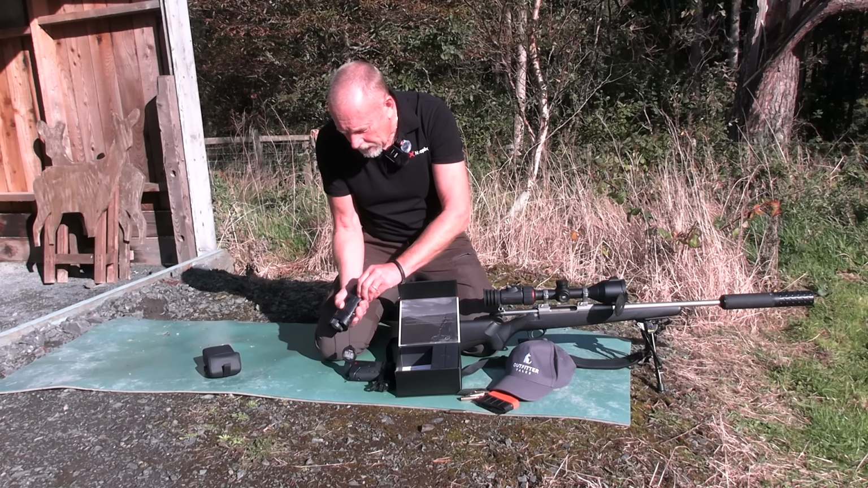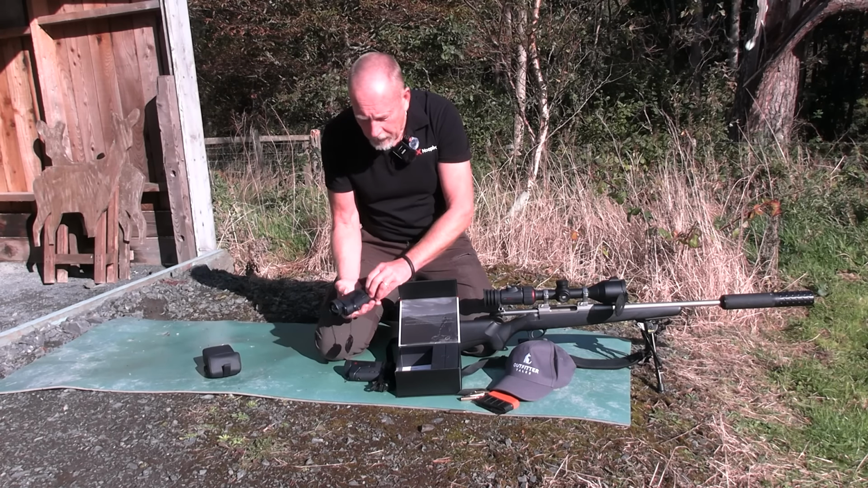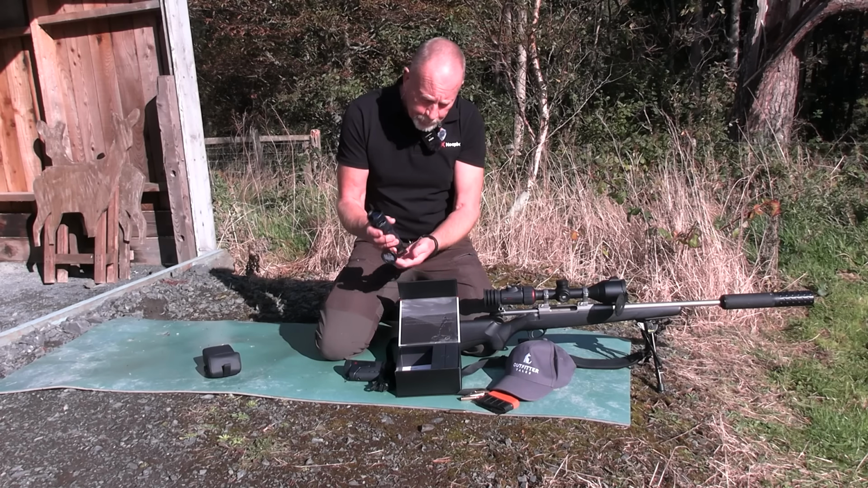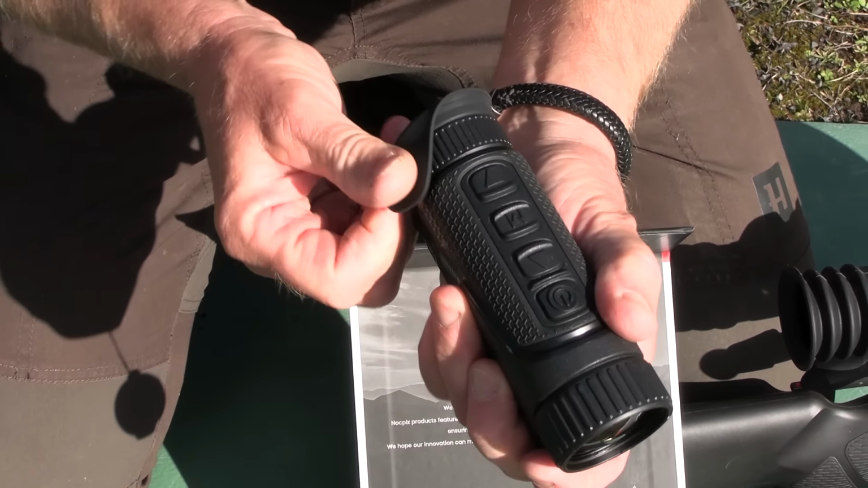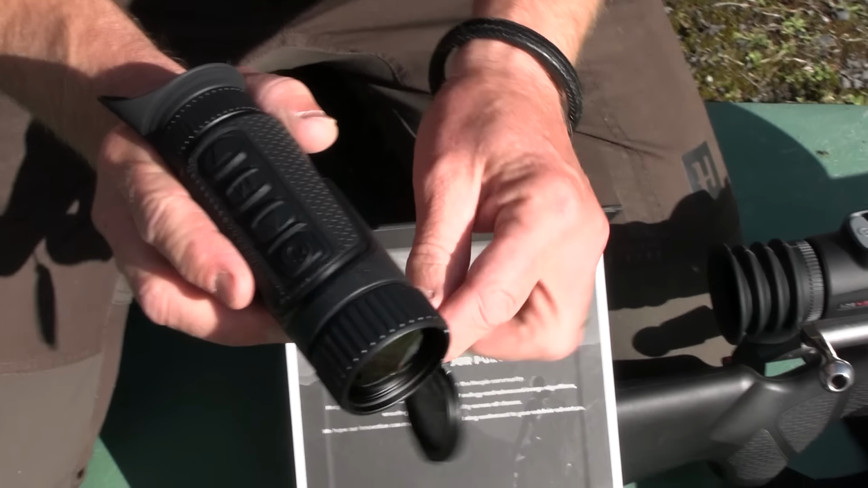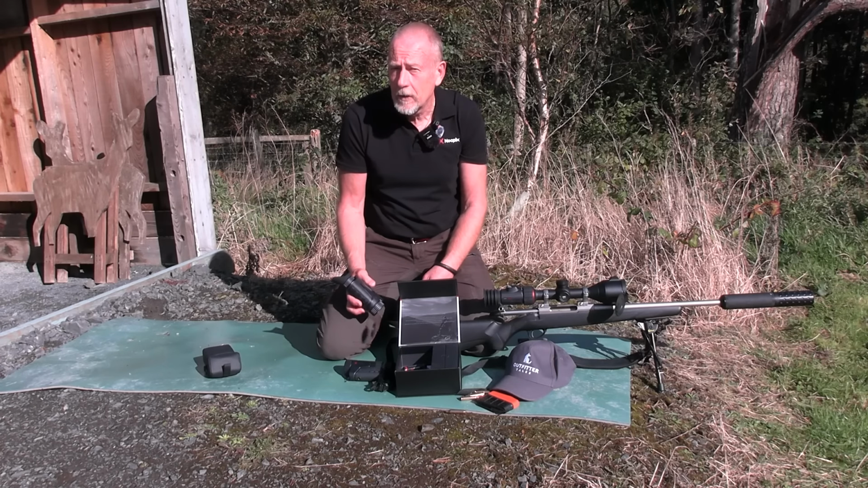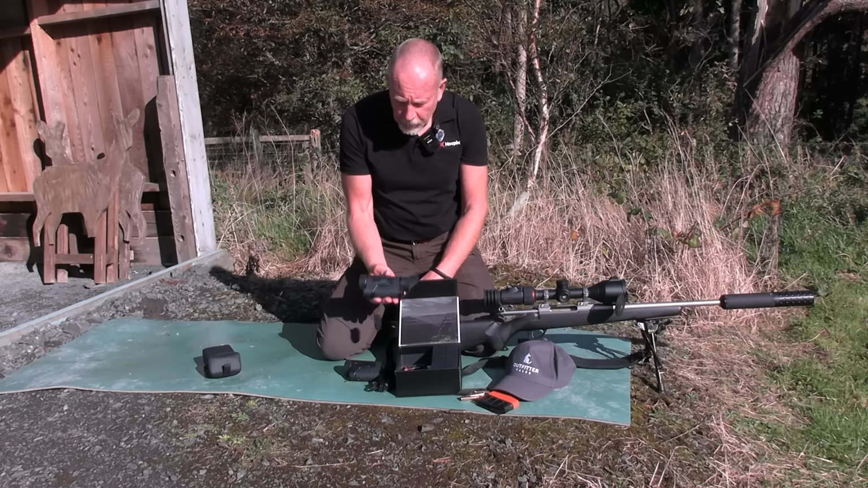which for me is essential. When we're out with clients and I'm looking at a deer through the thermal, I don't have to drop down to a pair of binoculars to check the range of the deer. The unit will actually give me that information, which is handy. Also, if you're using a thermal and your binoculars don't have a range finding capability, now you've got one. So looking forward to getting that out.